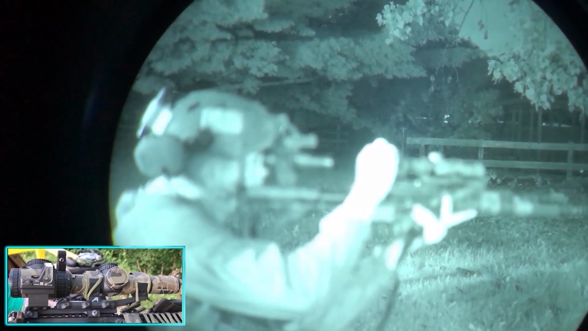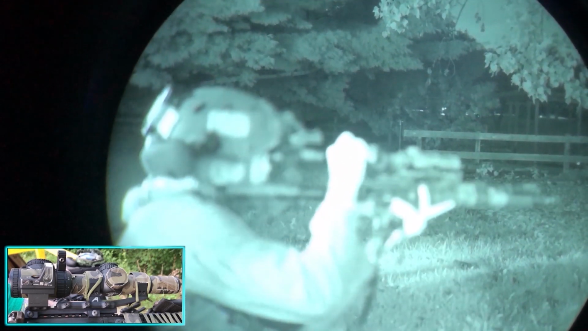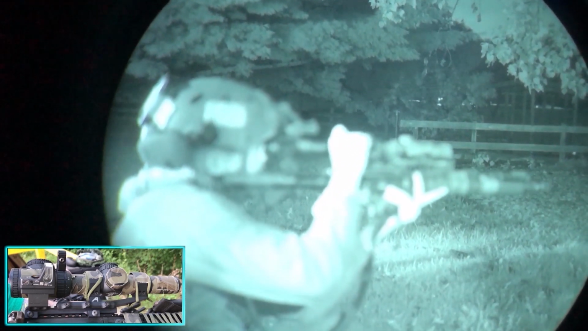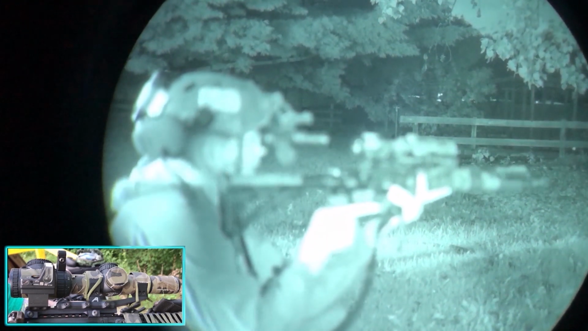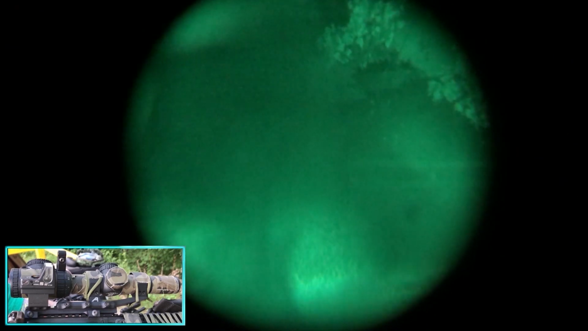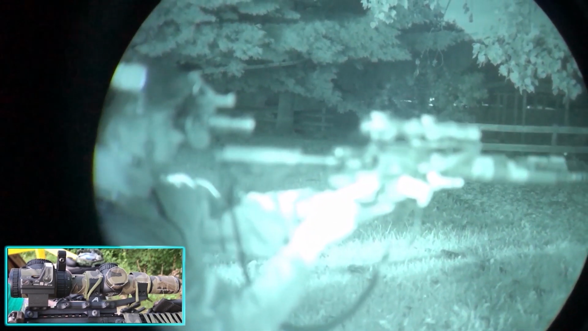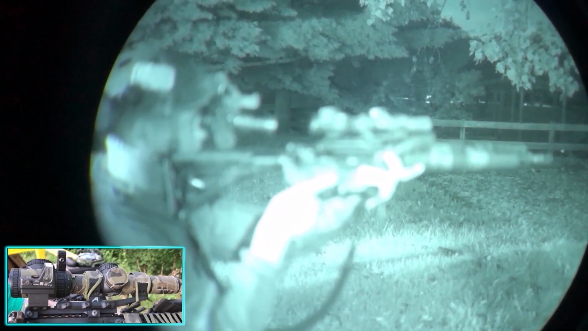If you're running like a PEQ or whatever and you're just running it that way, they'd be fine. A PVS-7 is not really going to be ideal with most optics in general. So this AccuPoint, absolute dog shit with PVS-7s. Unusable every way. There's nothing I can do. LPVO, trash.